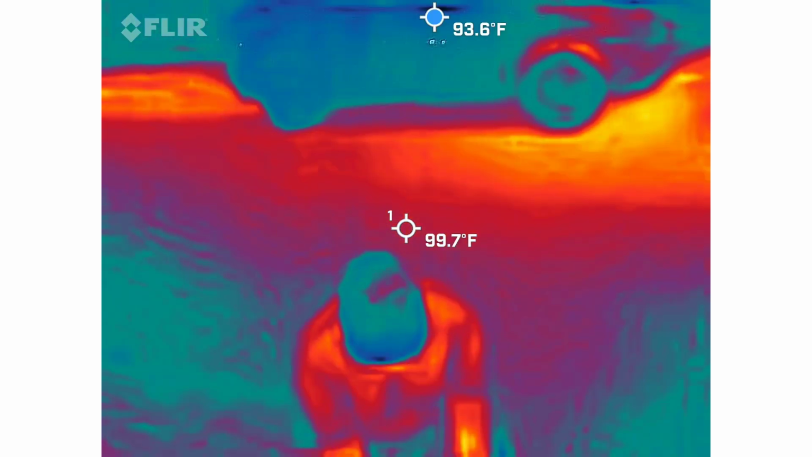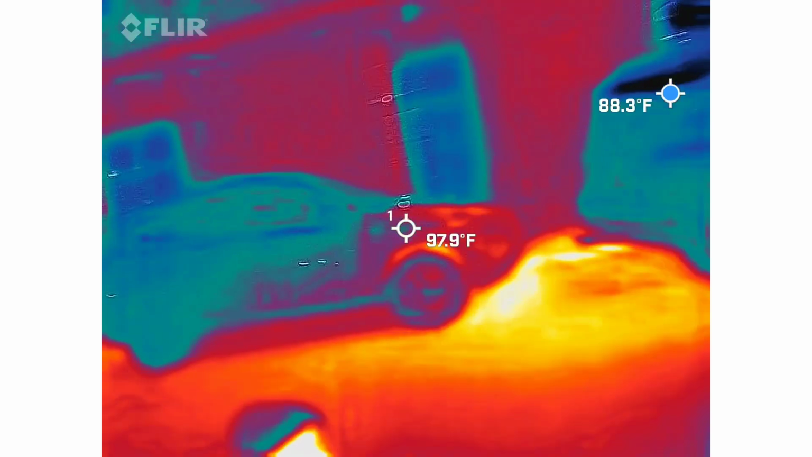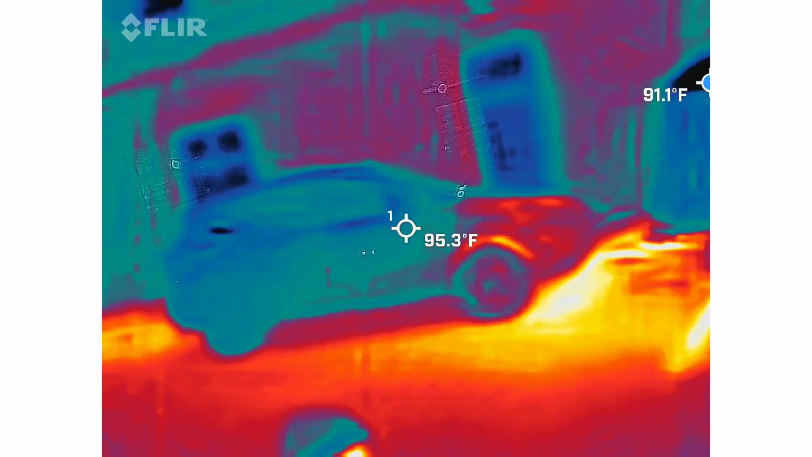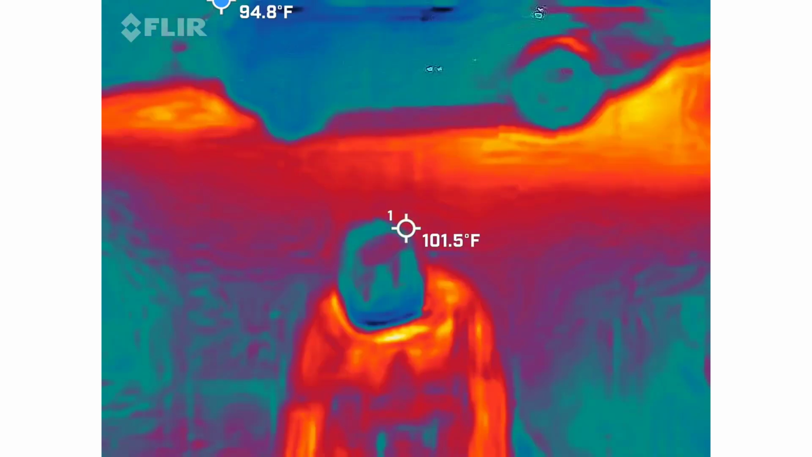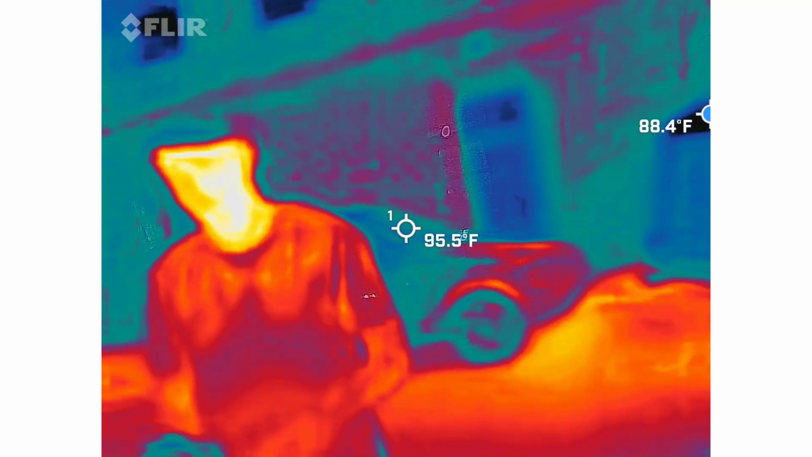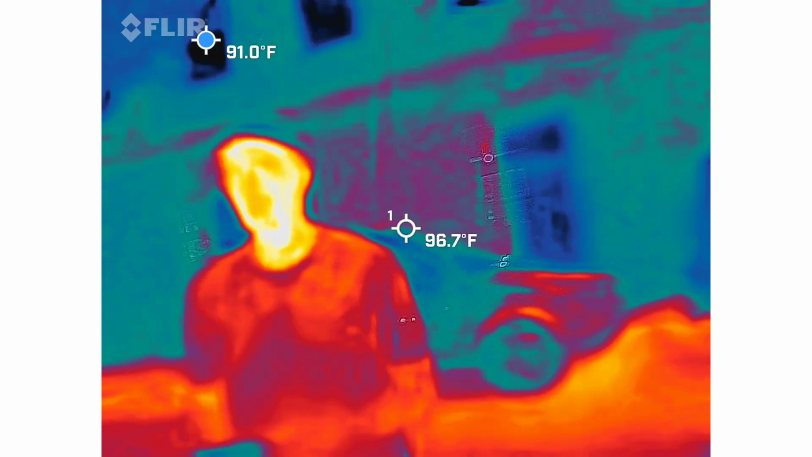Let's see, what do we want to go into next? I don't hear anything. You gotta turn the volume up. Wait, where's the volume? It's the wheel at the top. Okay. I don't hear anything. We have to do... Ava, was it? Yes. You're gonna be my multitasker.